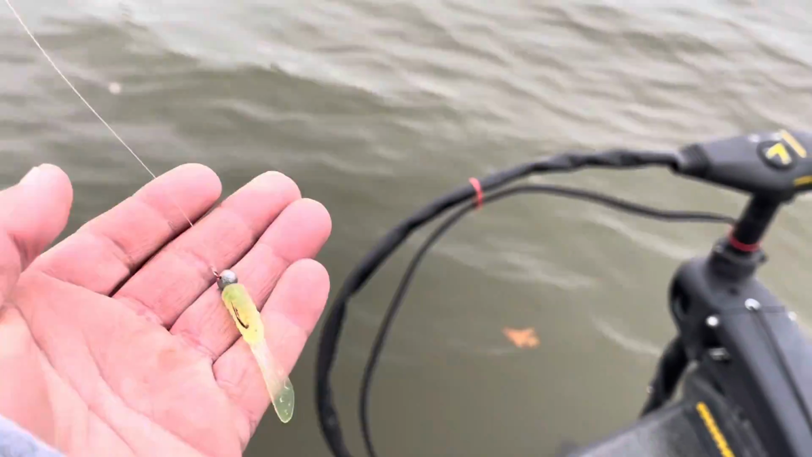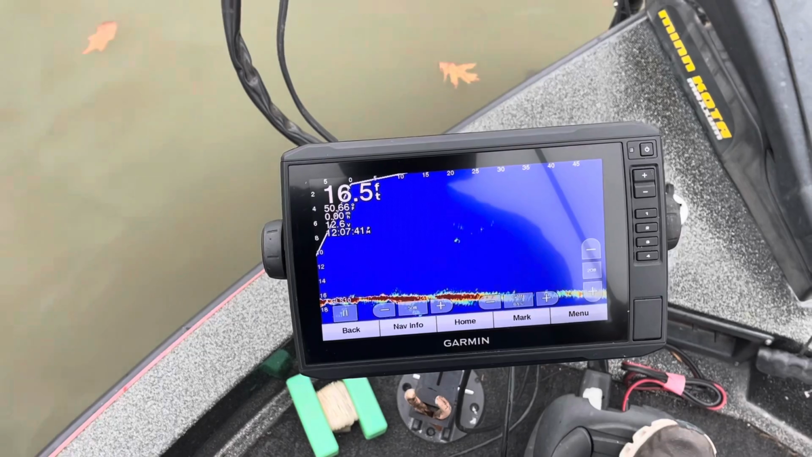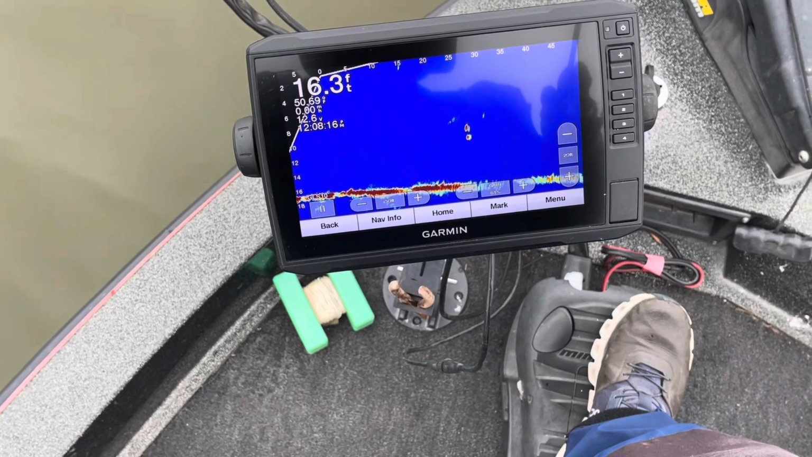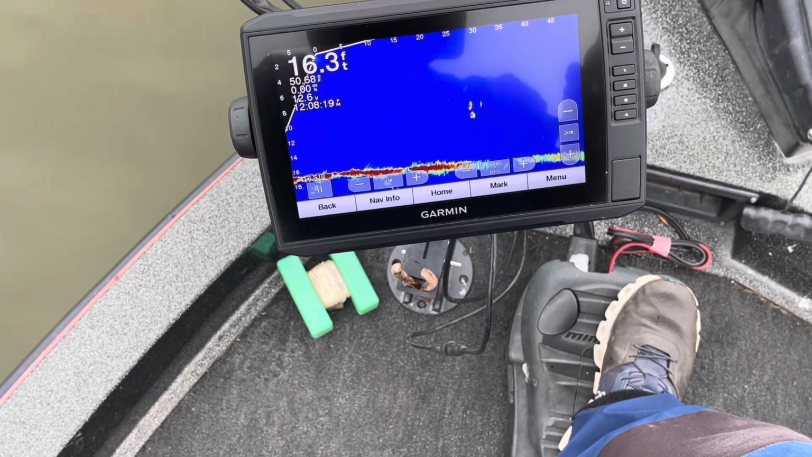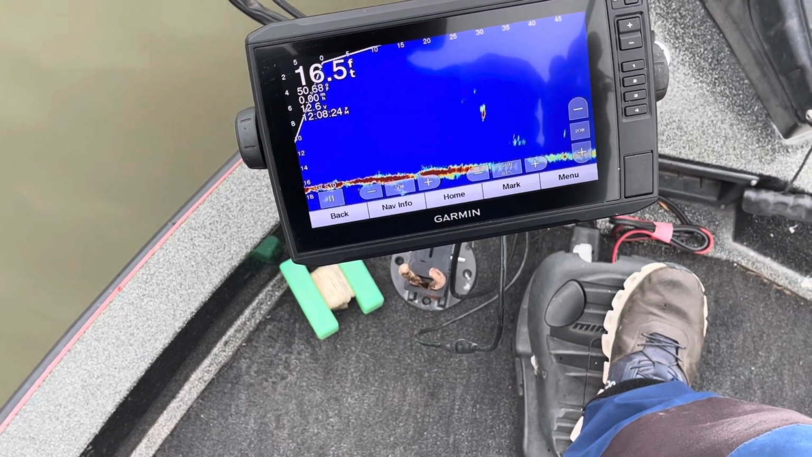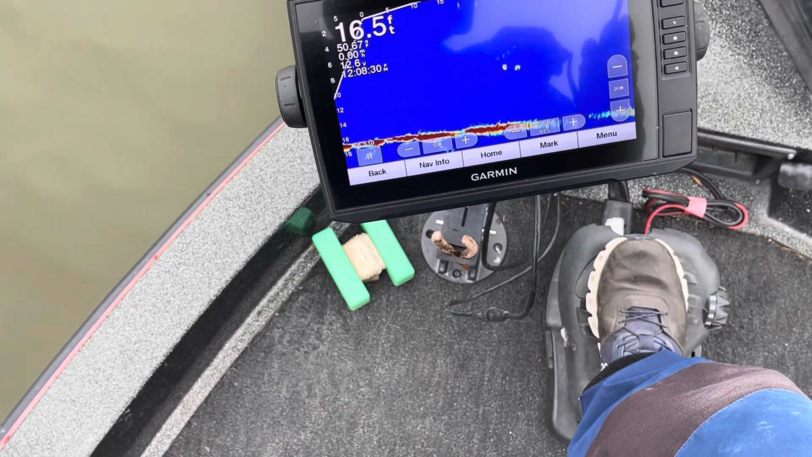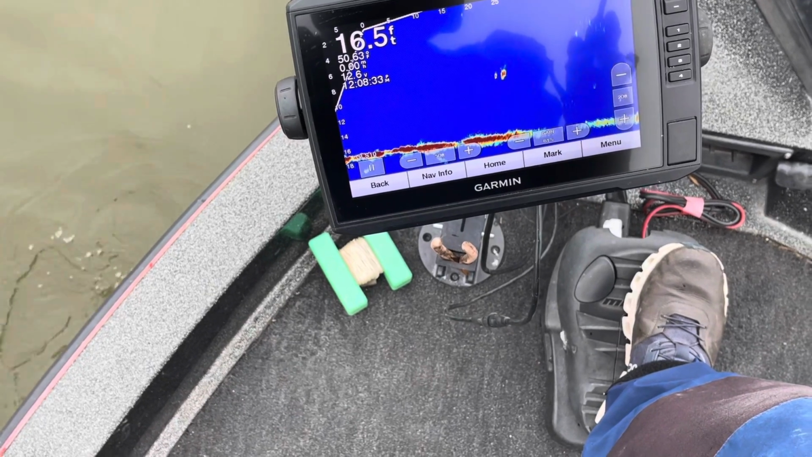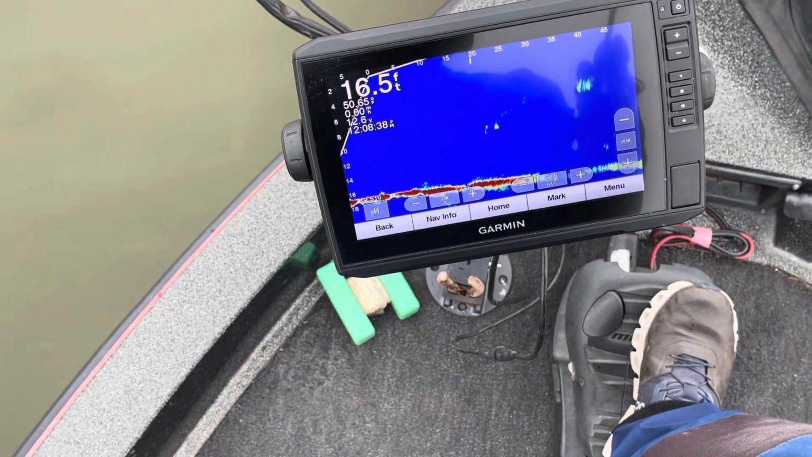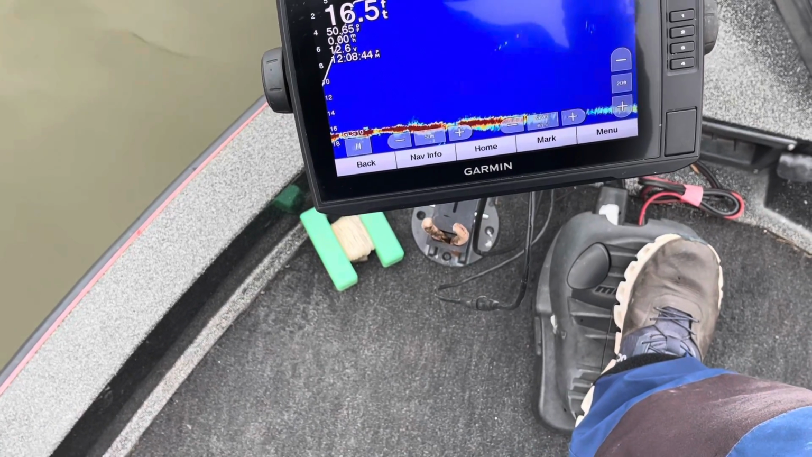I switched over to the little slapper bait. I had some fish right here. Here comes my jig. Oh, here he comes. He's still coming. He ain't hit it yet. But they want it. Well, they wanted it.